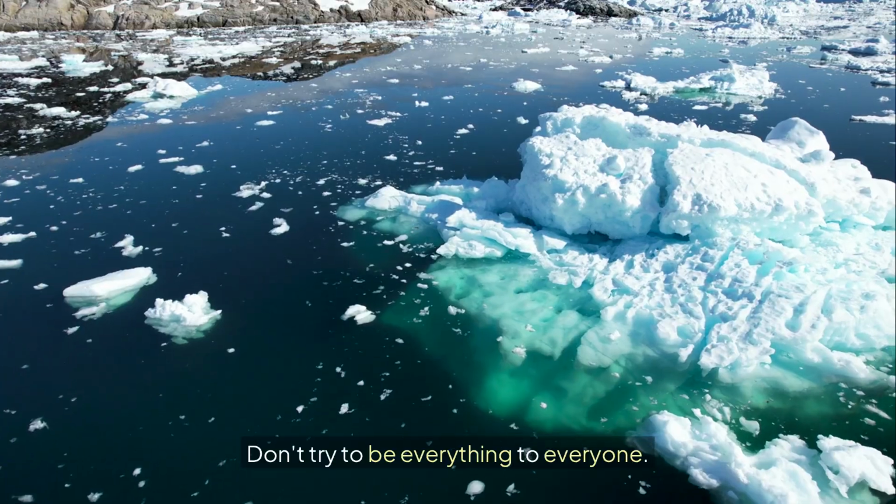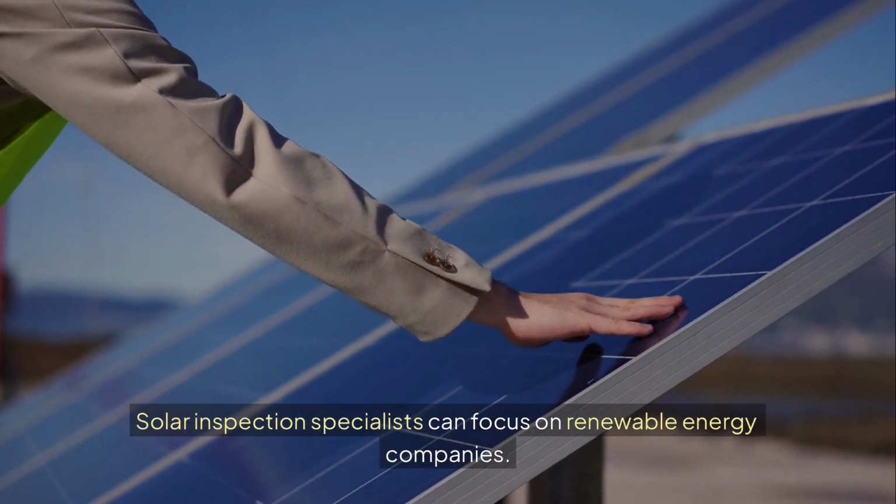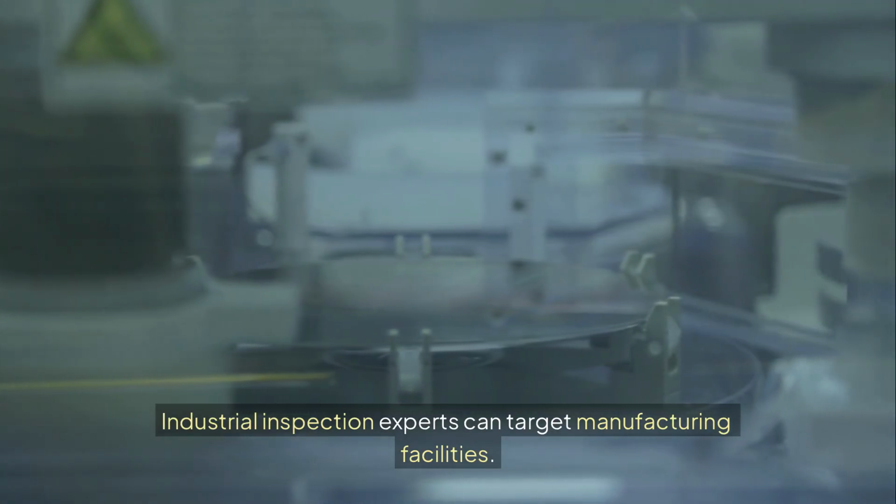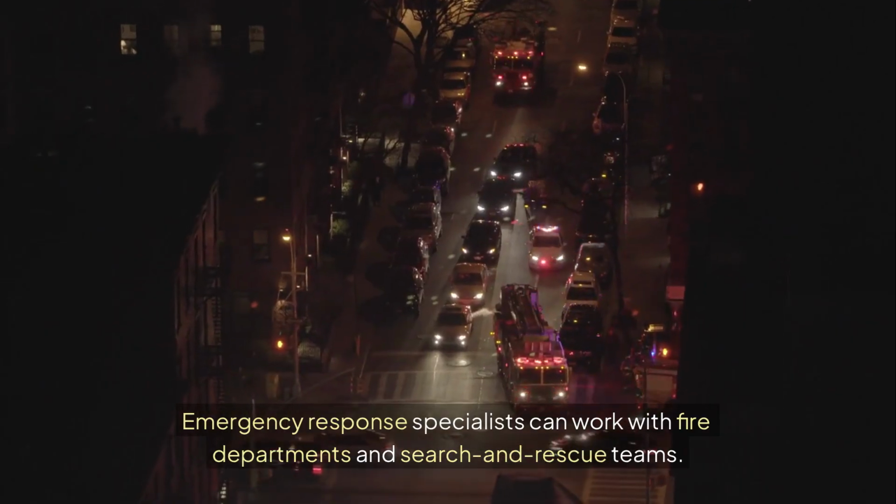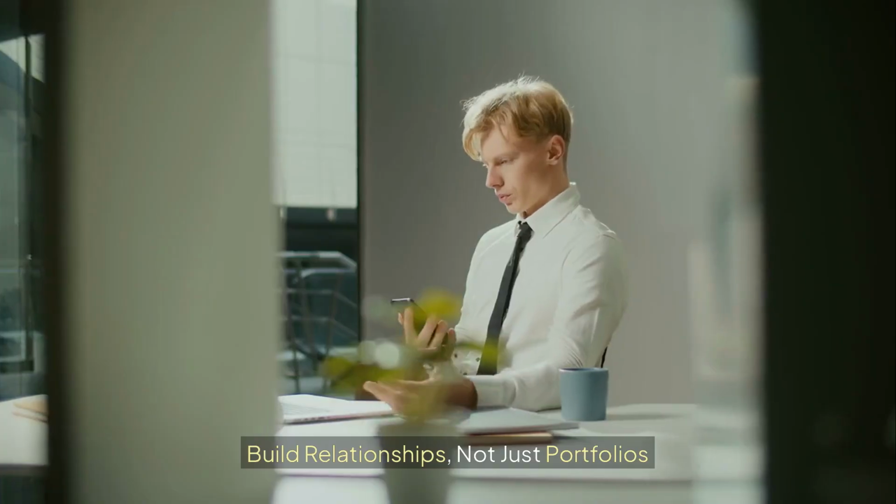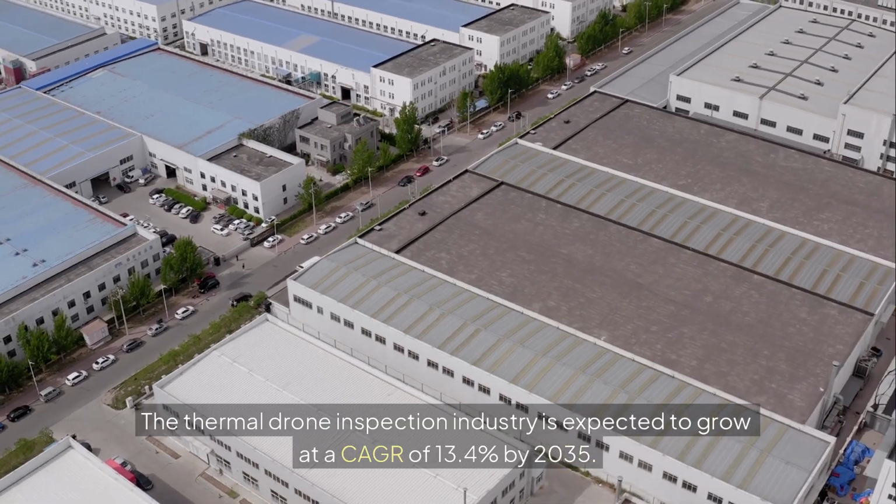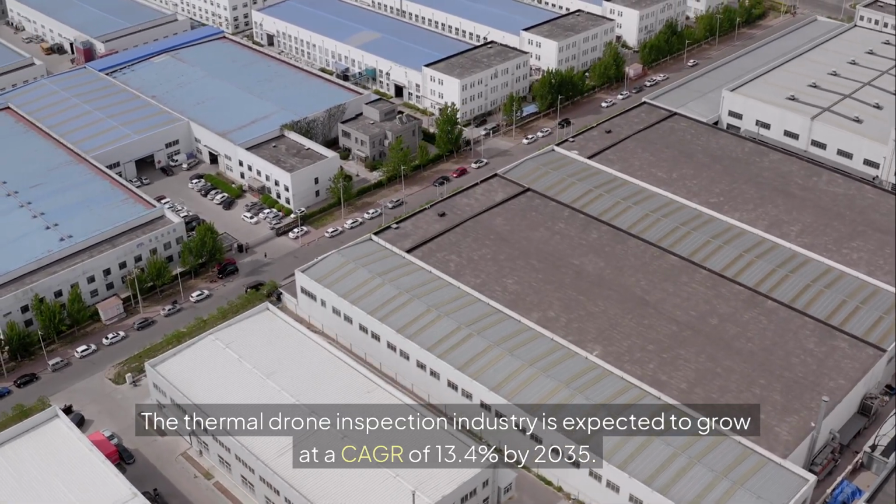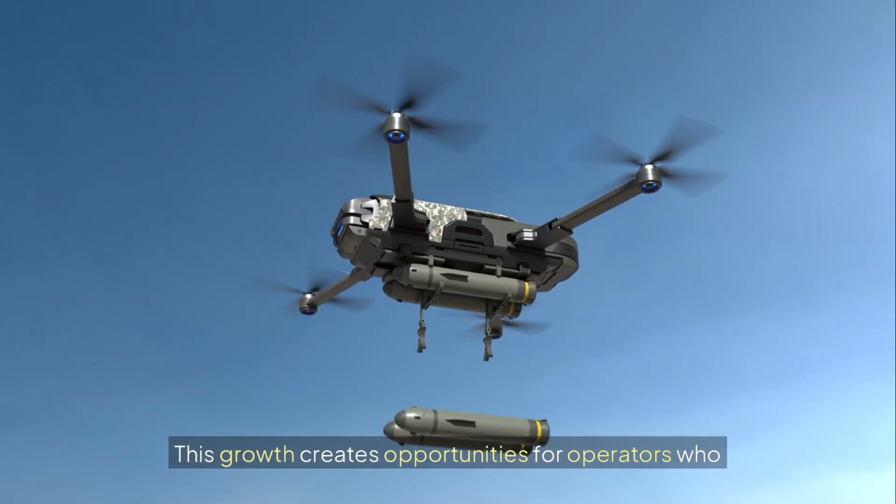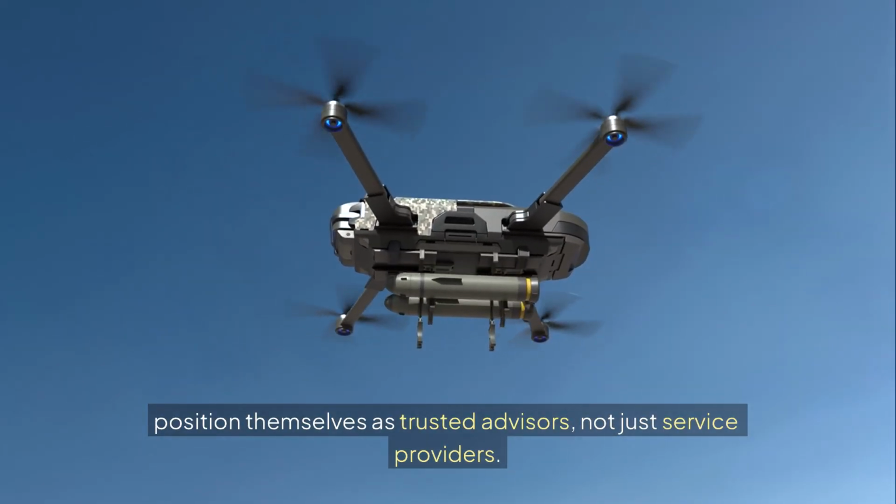Pick your niche. Don't try to be everything to everyone. Solar inspection specialists can focus on renewable energy companies. Industrial inspection experts can target manufacturing facilities. Emergency response specialists can work with fire departments and search and rescue teams. Build relationships, not just portfolios. The thermal drone inspection industry is expected to grow at a CAGR of 13.4% by 2035. This growth creates opportunities for operators who position themselves as trusted advisors, not just service providers.